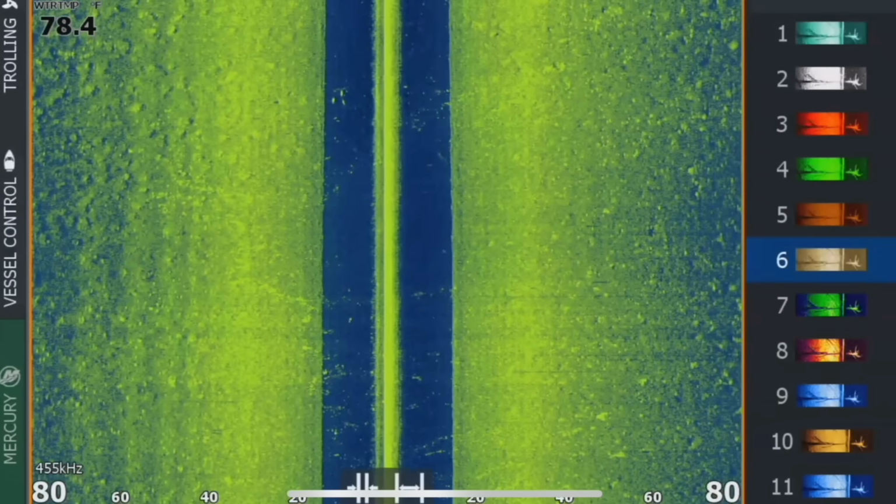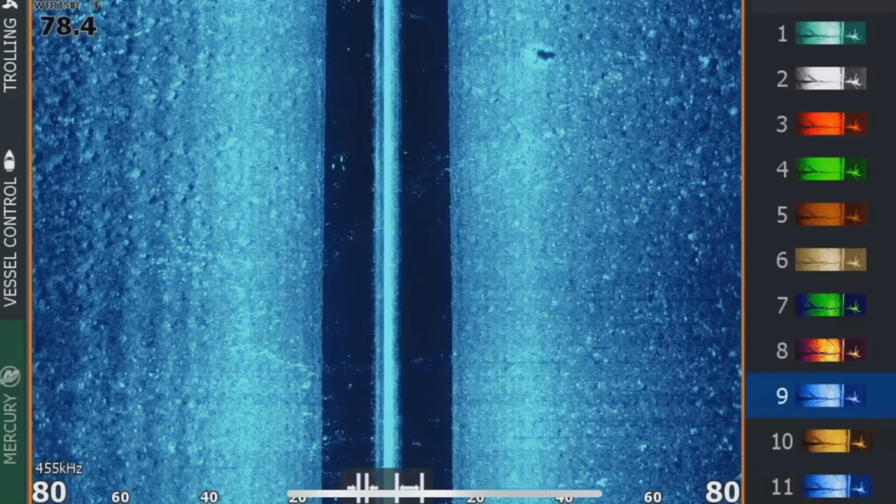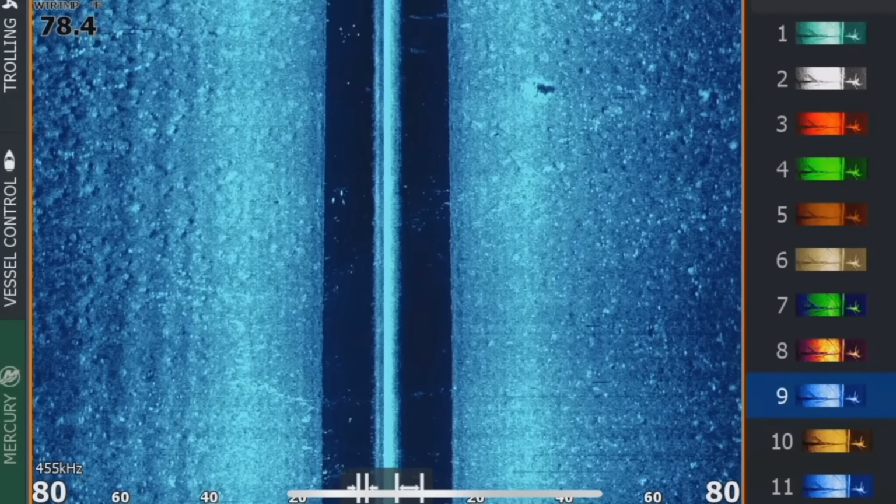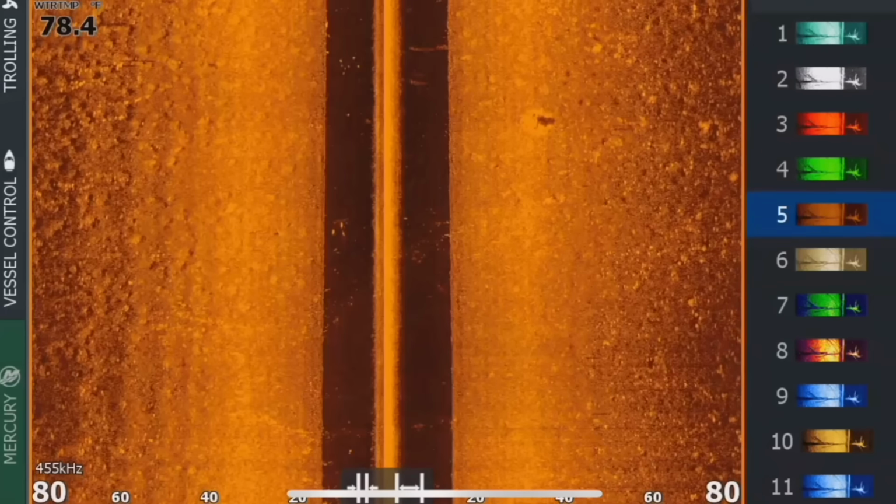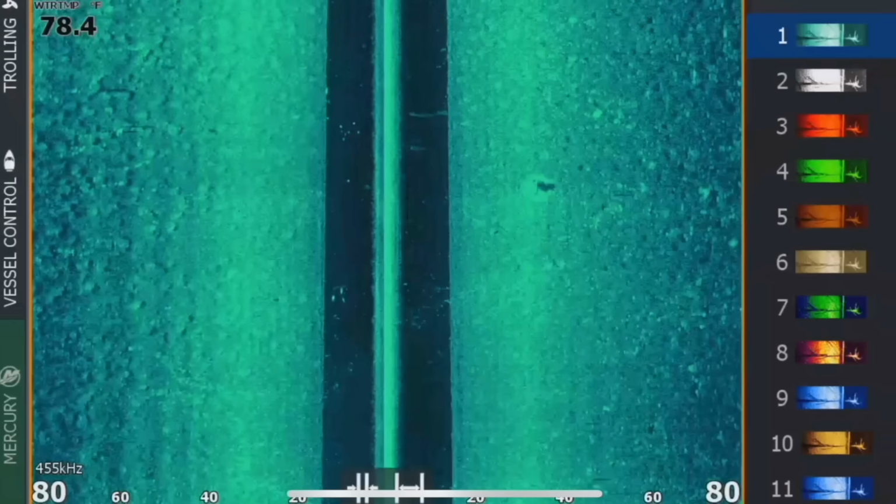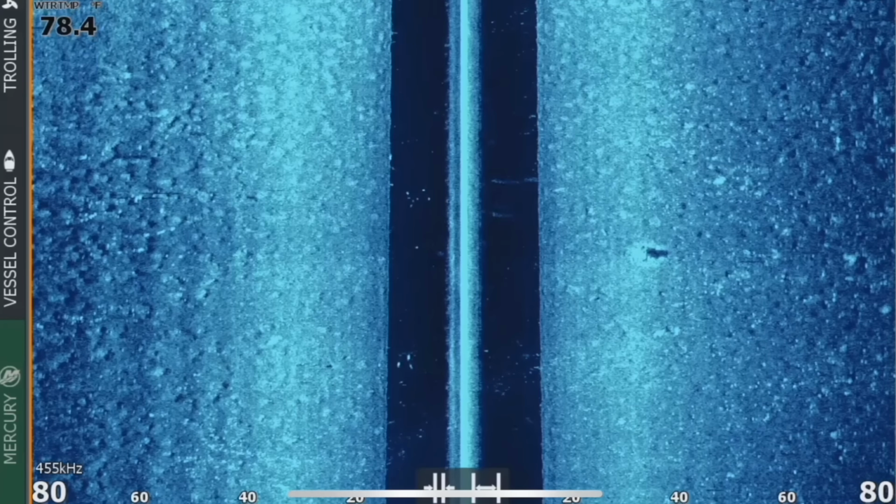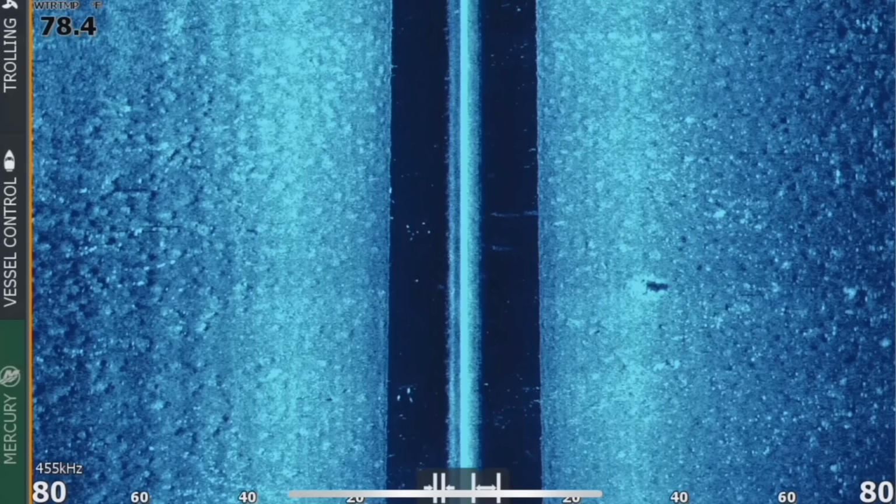There's a whole bunch of colors. I usually run 10 or 9. Those are my two favorites. I like 9 a lot for when I'm looking for rocks and other offshore pieces of structure because it shows the shadow really well. So we'll actually run with 9 to try and show you that. But if there's one that your eyes see better than the other, go ahead and pick that one, and that's going to be your best bet.